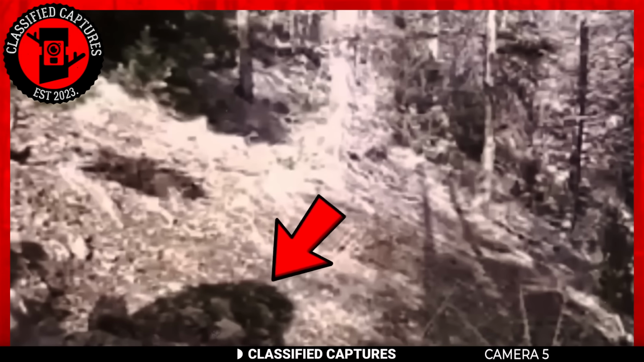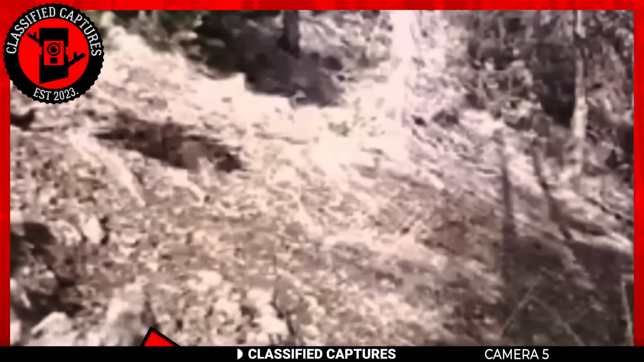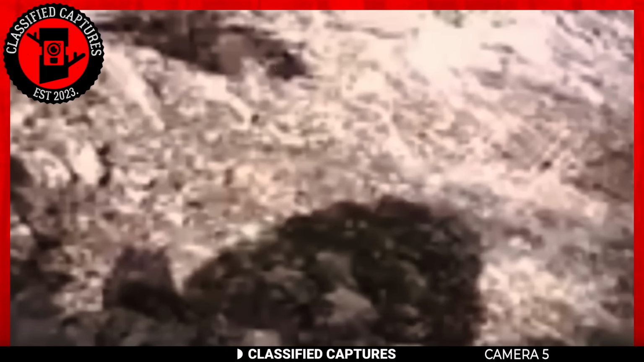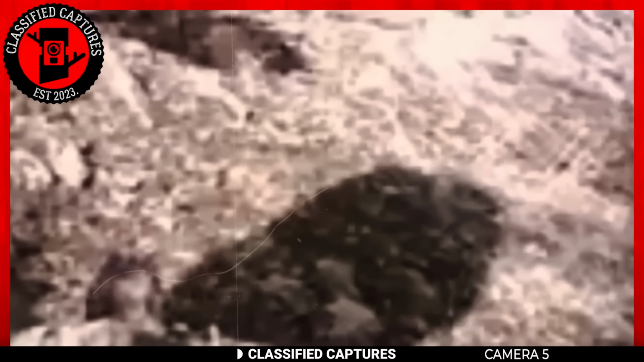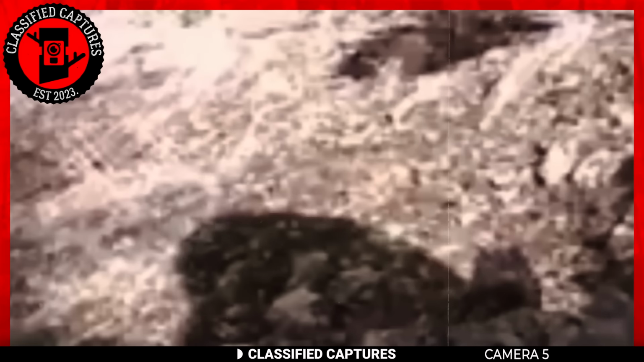Yup, that's a shadow. The shadow appears to belong to a creature moving away from the trail cam's location. Upon closer inspection, it becomes challenging to discern the exact nature of the creature from the shadow. Some experts speculate that the shadow might belong to either an ape or a bear. But do these creatures exist where the footage was taken? Your guess is as good as mine.